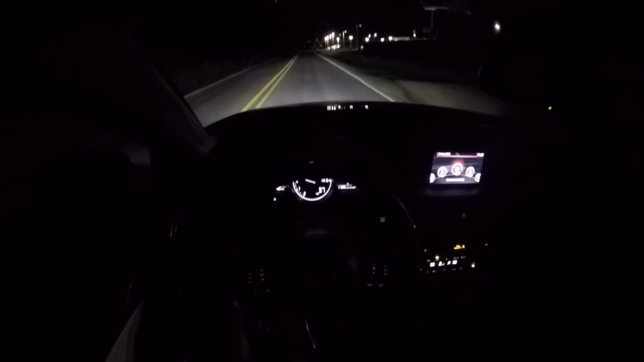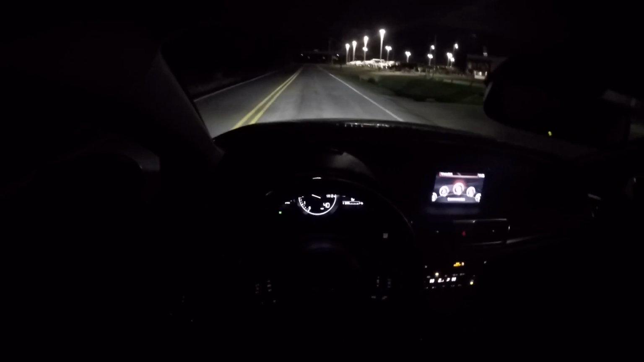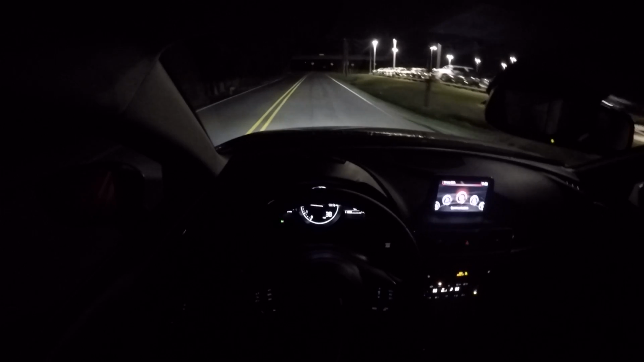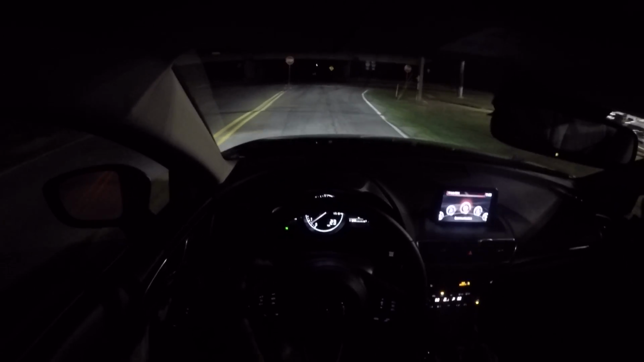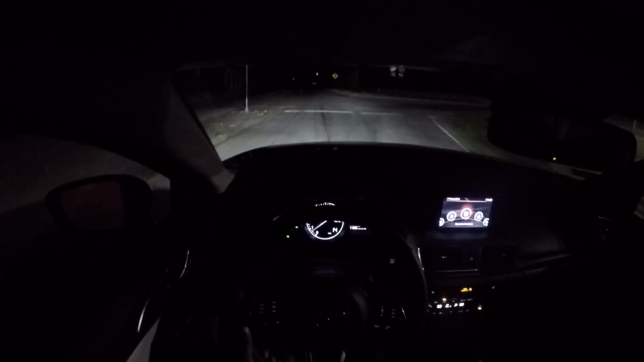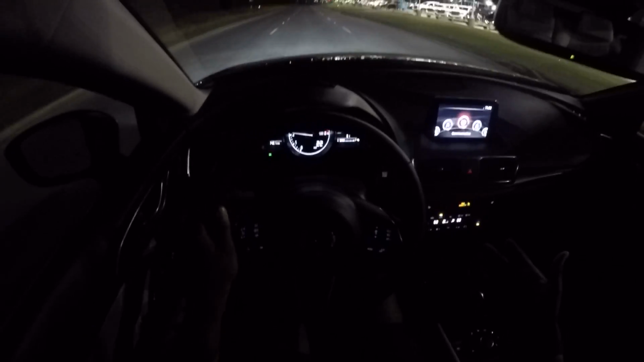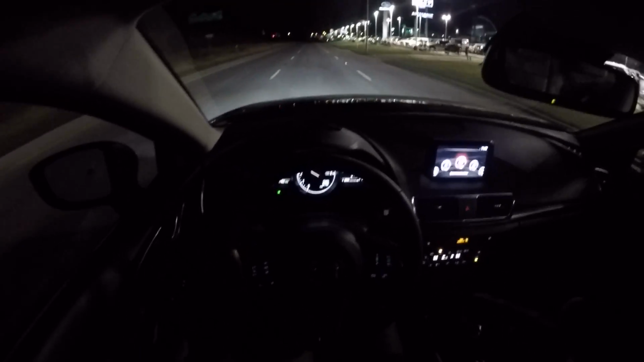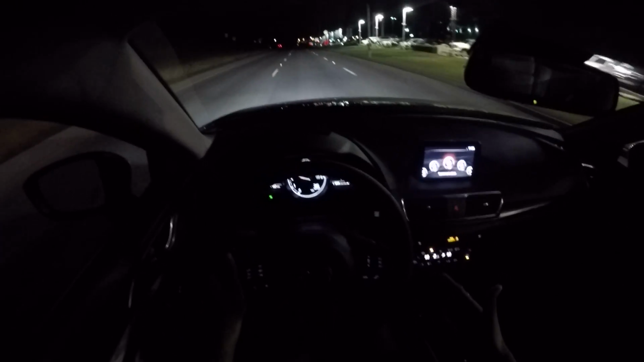Now, as you're going to see in just a second, you guys, this does have all of your safety features that you would ever need in a car. So this does have your radar cruise control. What that means is when you're driving, it'll actually keep a set distance from the car in front of you. So for example, if I had the cruise control set to about 70, if a car pulled in front of me going about 60, it would actually slow down to 1, 2, 3, or even 4 car lengths behind the car that's in front of me.